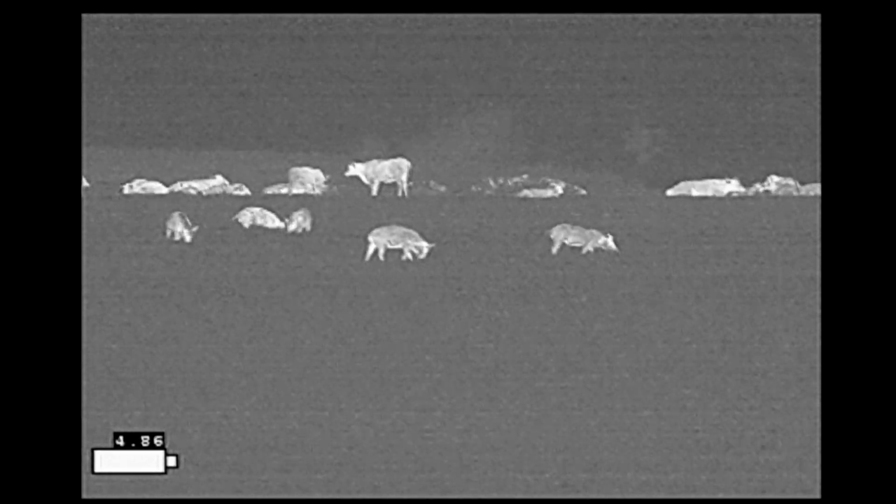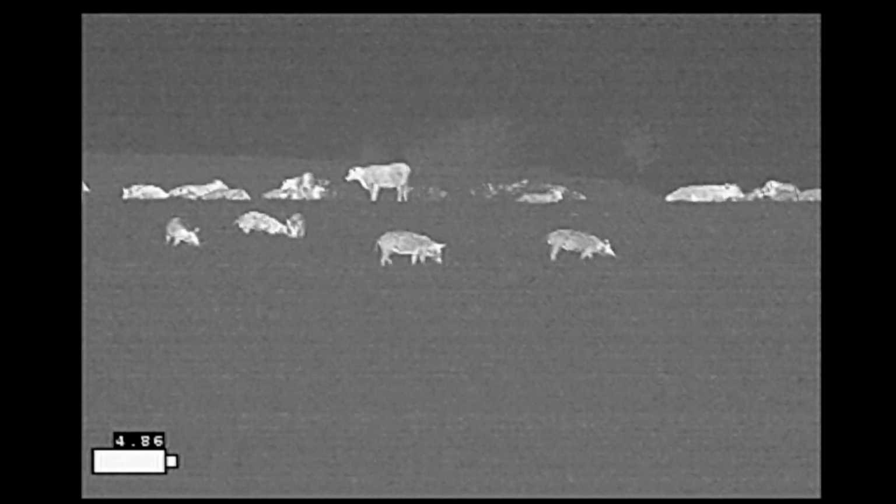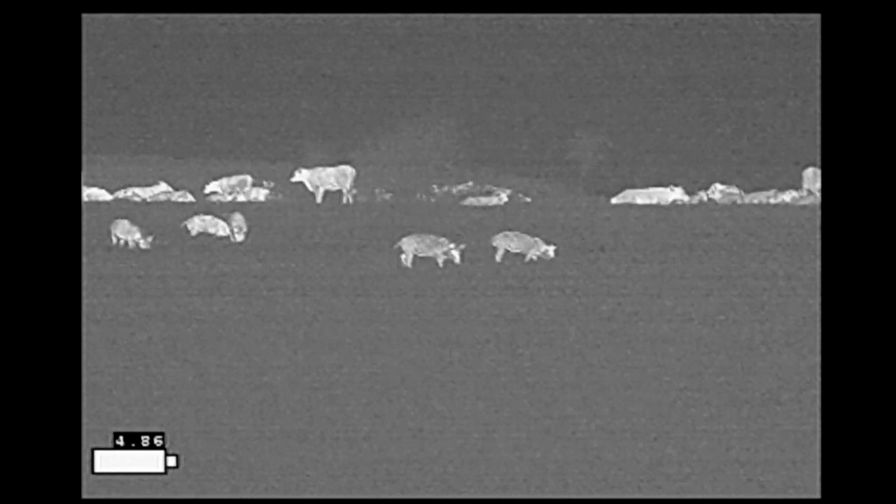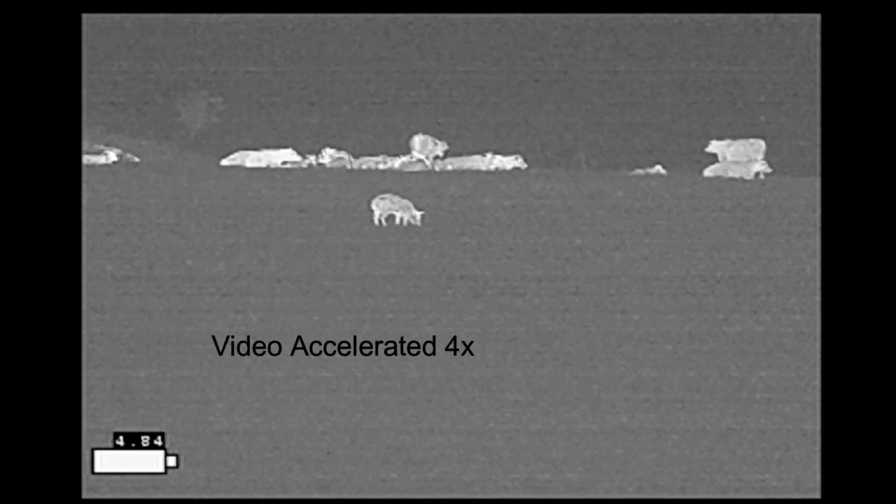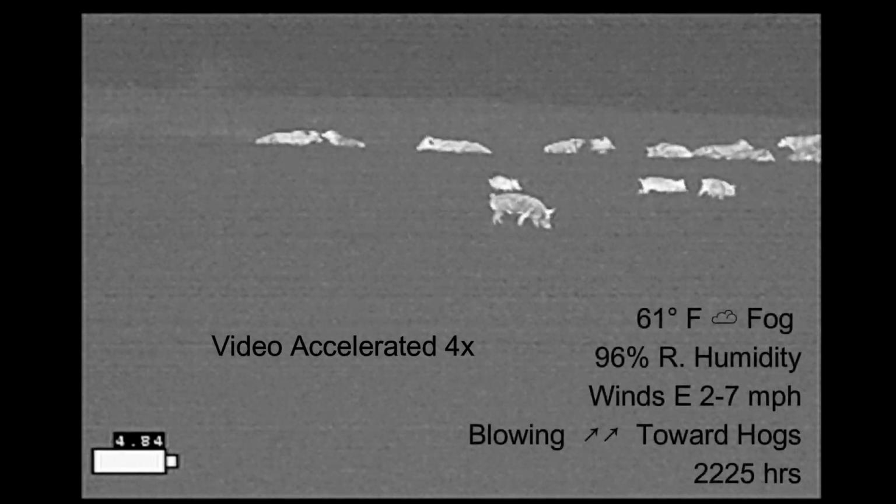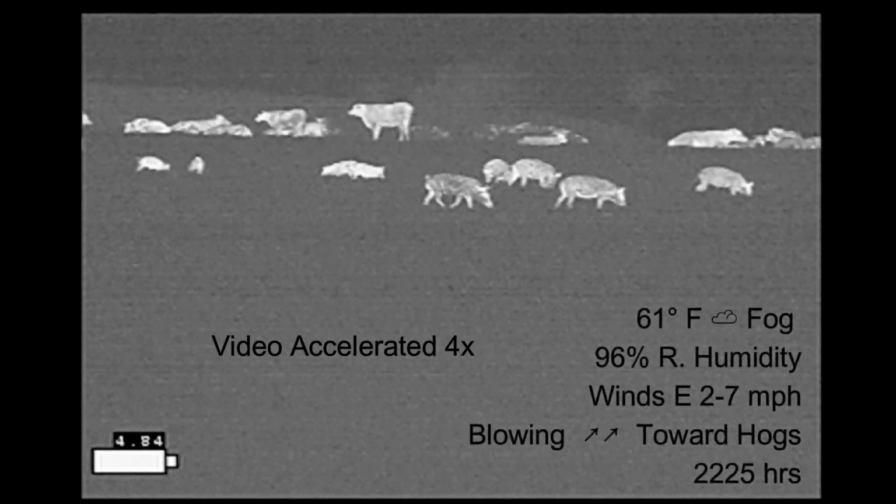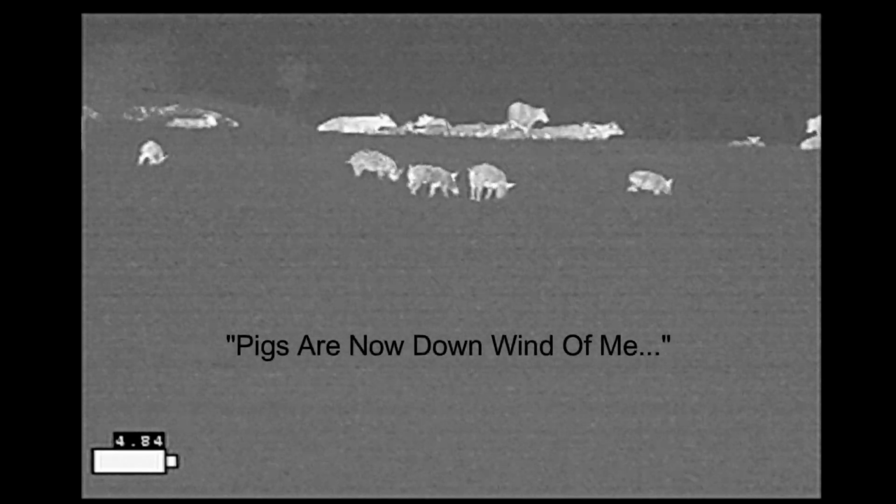At this point, they are only about 60 yards from the fence line. Unfortunately, the cattle are behind them. But it's just a matter of time before they pass the cattle and they're in my field. And so I'm thinking I have a shot at this point. The only problem is the winds have changed direction. Whereas they were blowing at me earlier on, they're now blowing towards the hogs. Pigs are now downwind of me.